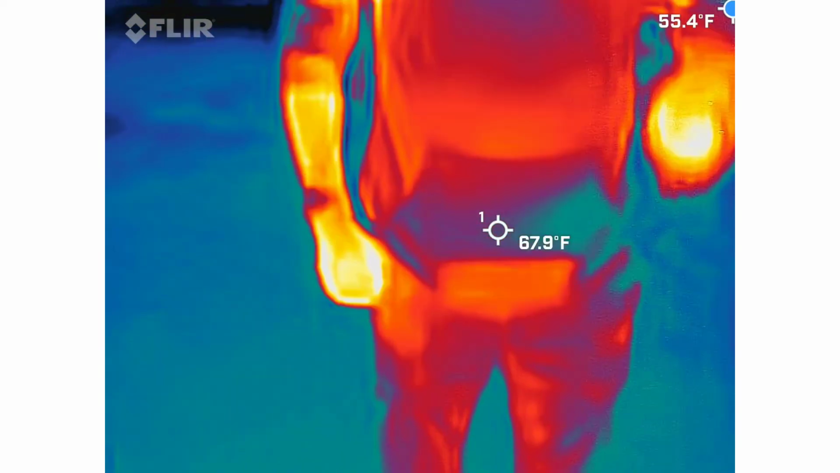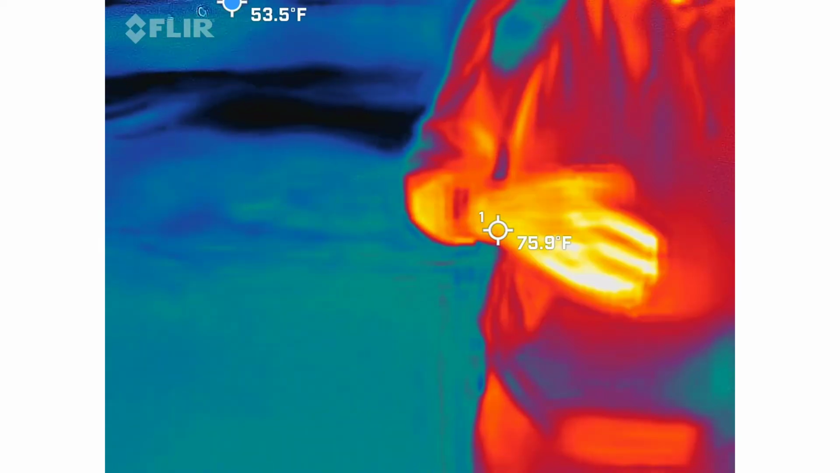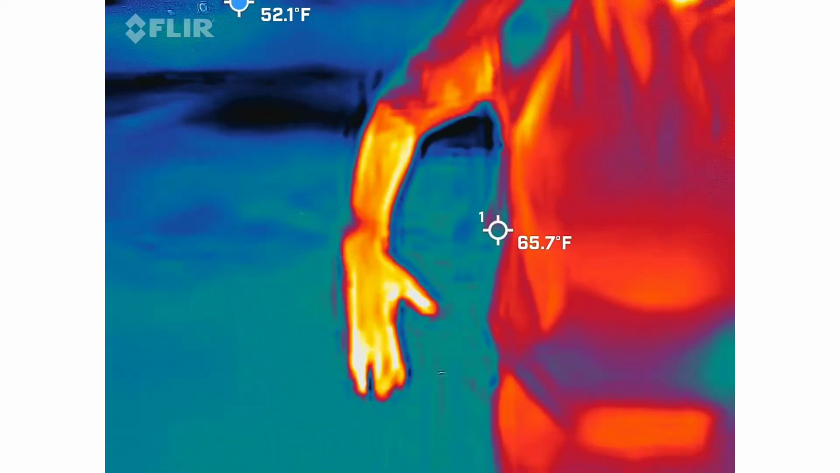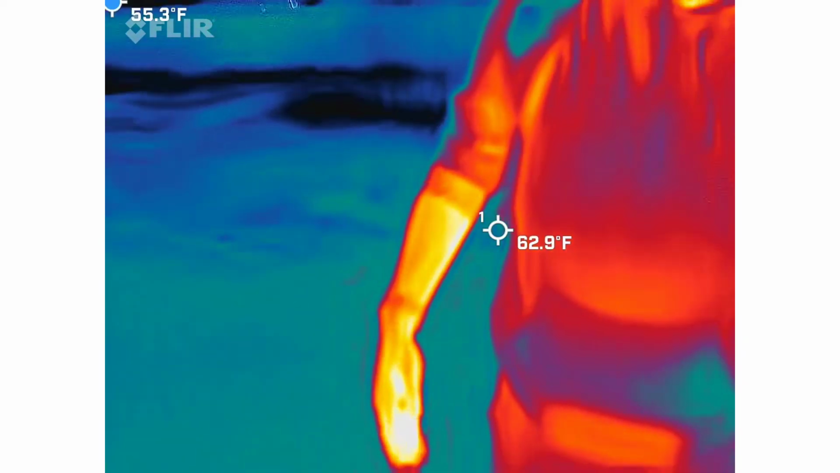But all the paintings after him, sorry, my nose is itchy. All the paintings of him afterwards, he always has a cane across his lap, and his left leg is in the back. So the painting would be this way. So that way he's kind of hiding whatever damage he had.